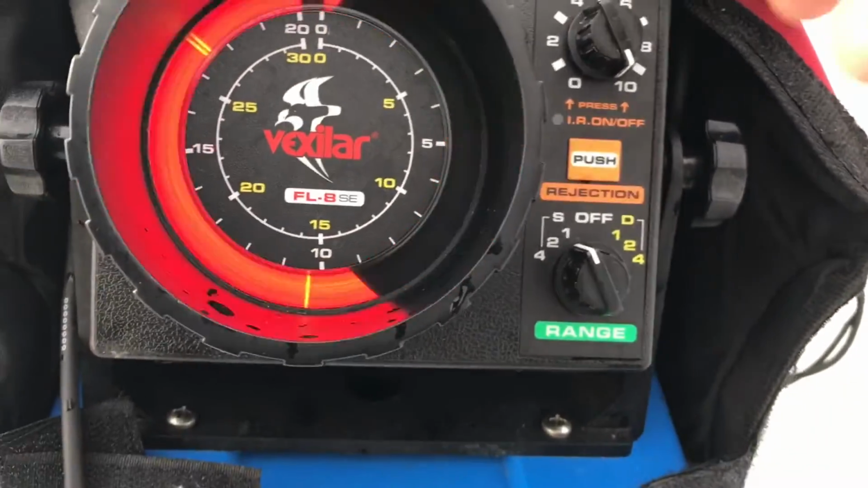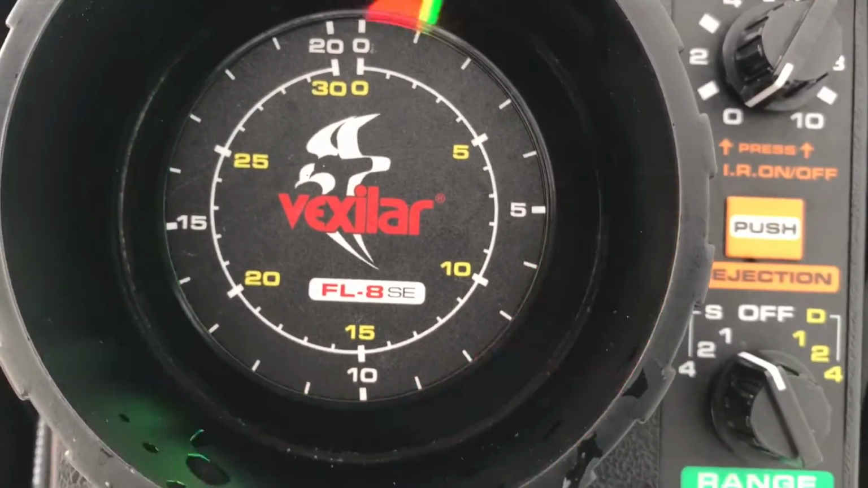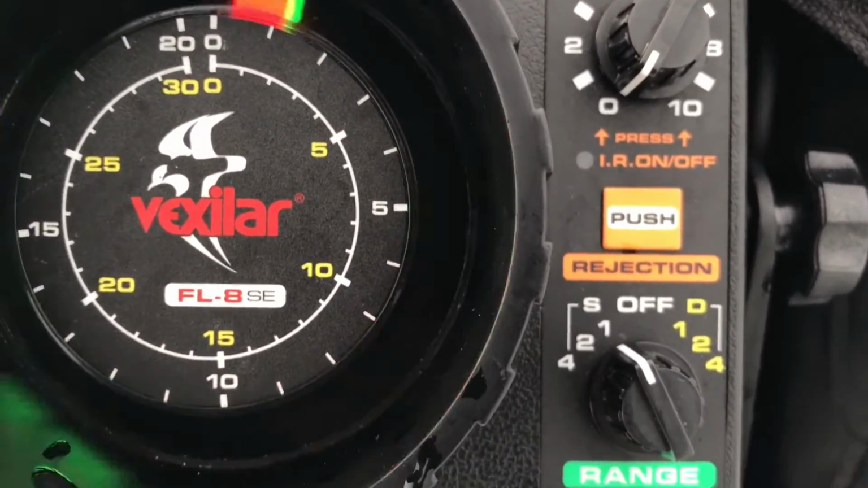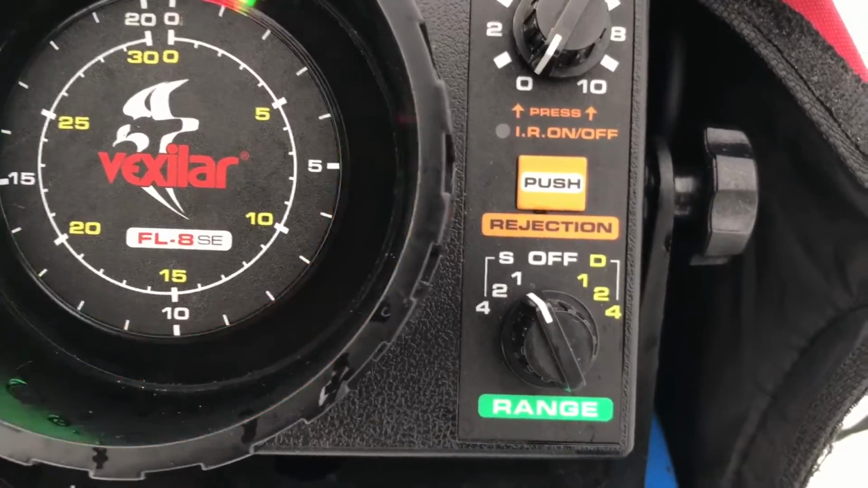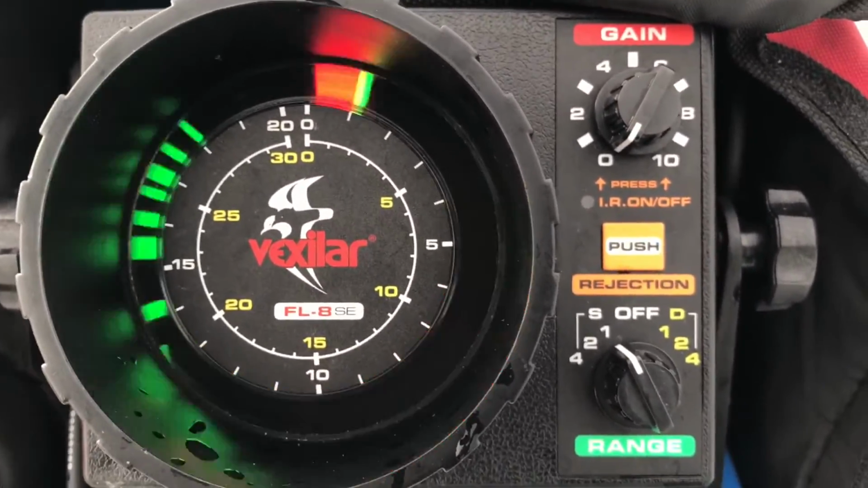But again, the biggest thing about these graphs is that you can instantly determine the bottom and see if there's a fish coming from the distance or coming in to attack your jig. So kind of like a video game, you can move that jig up and down and try to entice whatever's on the bottom or in the middle of the water column to come up and smoke that jig.